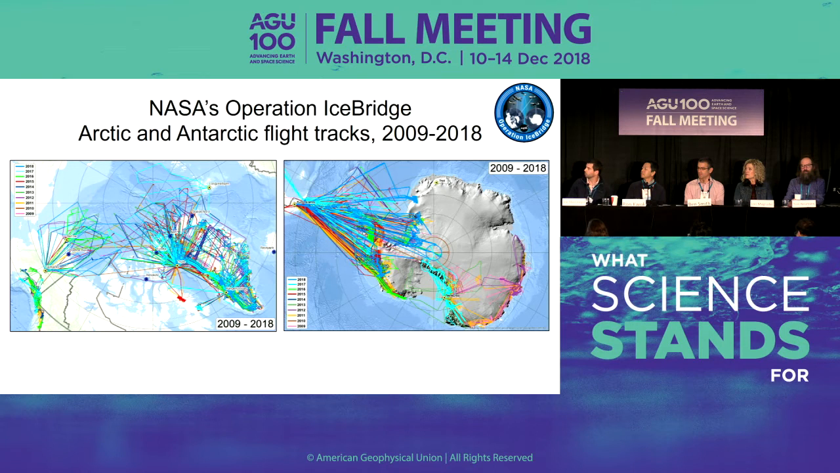These 2 maps here show you the extent of our coverage in the Arctic and the Antarctic over the past decade. And as you can see, we've based out of several locations. We've surveyed many different types of ice, both in the Arctic Ocean, over the Greenland ice sheet, Alaskan glaciers, in West Antarctica, East Antarctica, the Weddell Sea. We've surveyed a variety of regions. And many of these are repeat flights because we wish to observe changes that have occurred on an interannual basis, and in some cases in the Arctic on a seasonal basis as well.